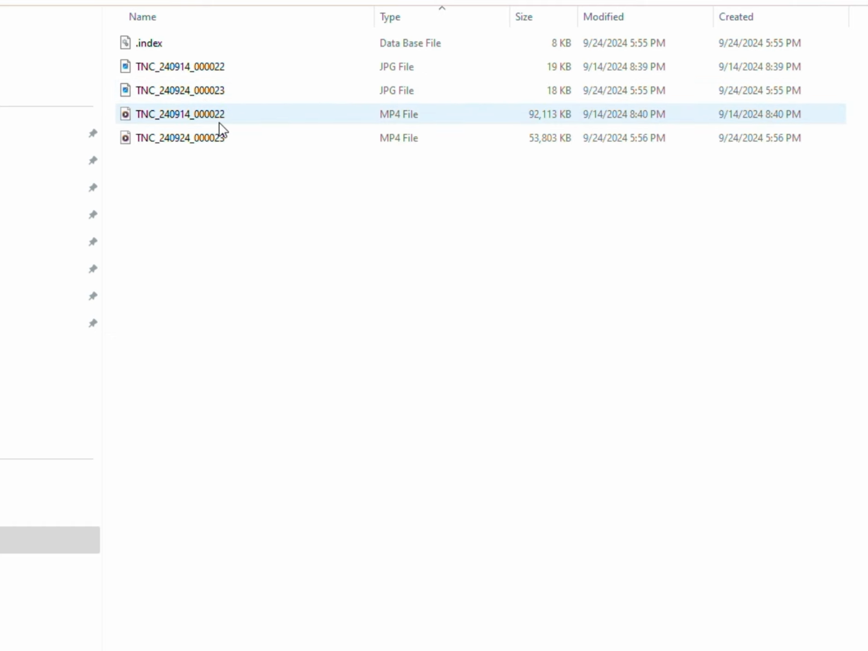And that's how you get to your files. It exports MP4 or JPEG for the picture, but you cannot access this on board and actually see it on the scope itself. So that's the one thing I do not care for. Whereas on an ATN optic, you can go in the media gallery and actually see it on the scope itself. But that's just me.